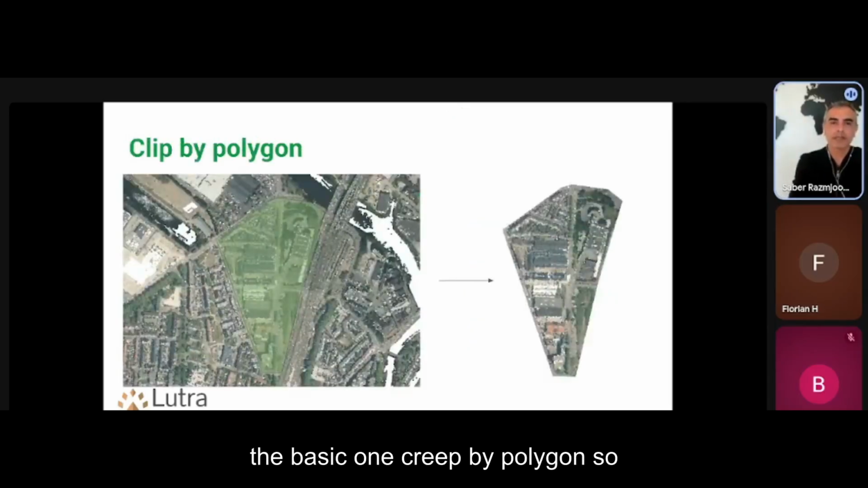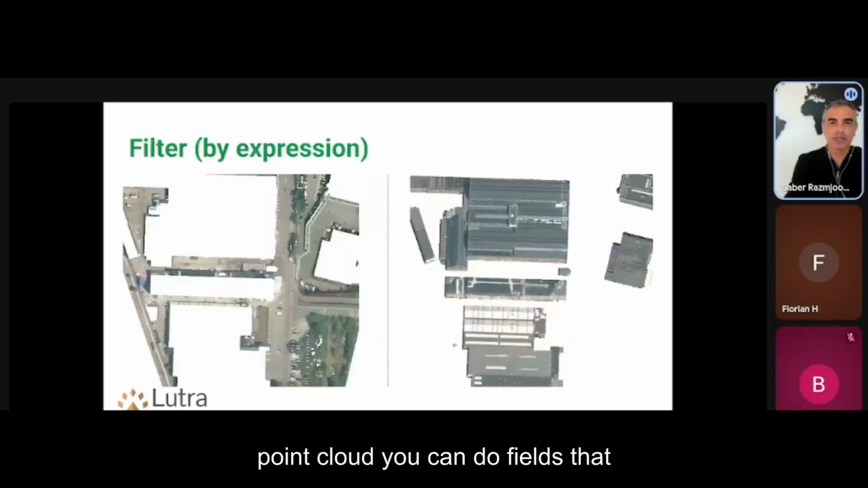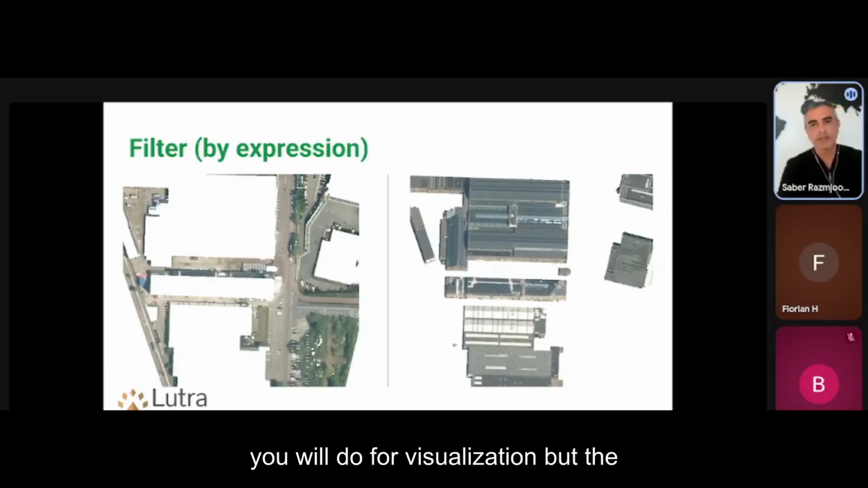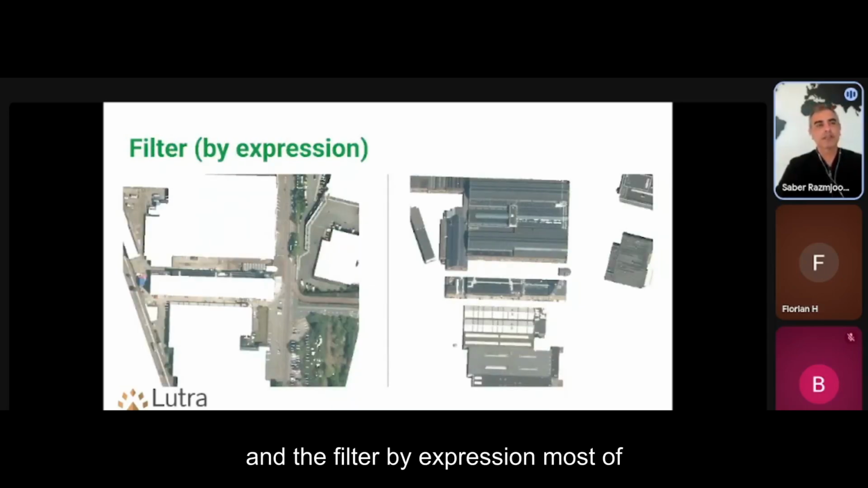The basic one, clip by polygon. So you have a polygon, you can clip your point clouds and output it as a new file. You can create the density from your point cloud. You can do filter by expression. It's pretty much the same as what you would do for visualization, but this one outputs it as a new file. And the filter by expression, most of the algorithms do have in their advanced filtering option.